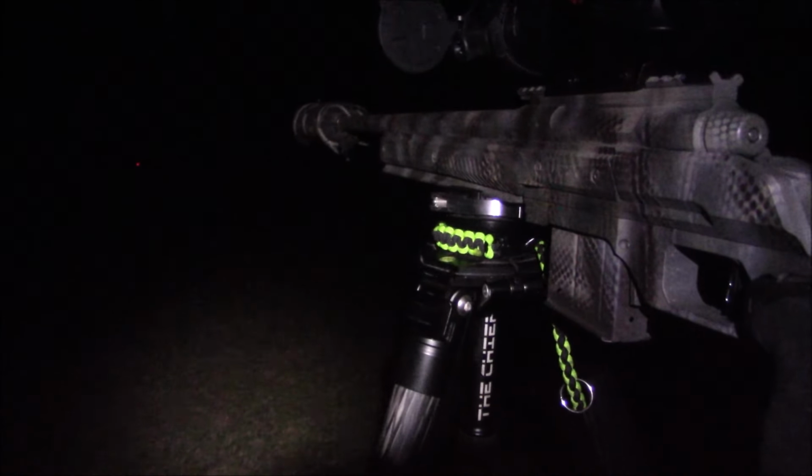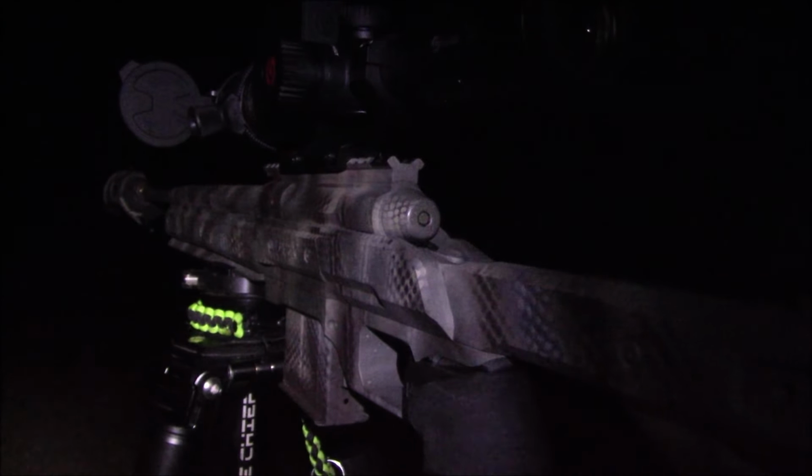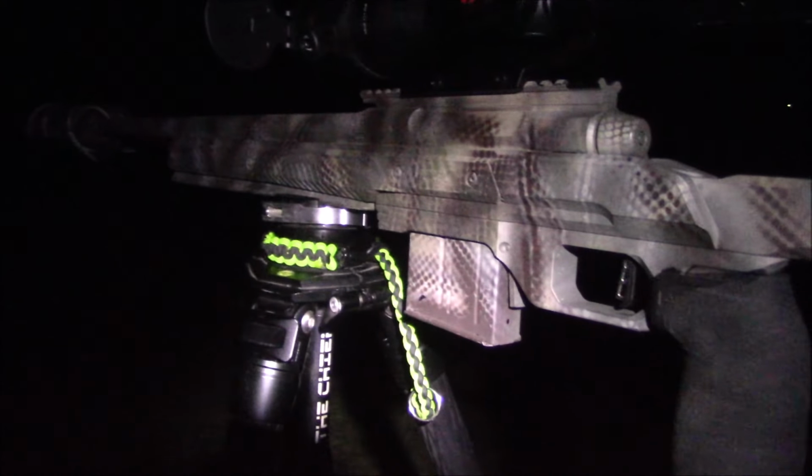It came in during that sequence, so I'm not sure how the footage is going to turn out, but through this scope, it looked pretty sweet. You can see all kinds of blood, and the dog took off running and spilled right here in front of the Roughneck. As you can tell, I'm running a new little setup here. This is my 22-250.